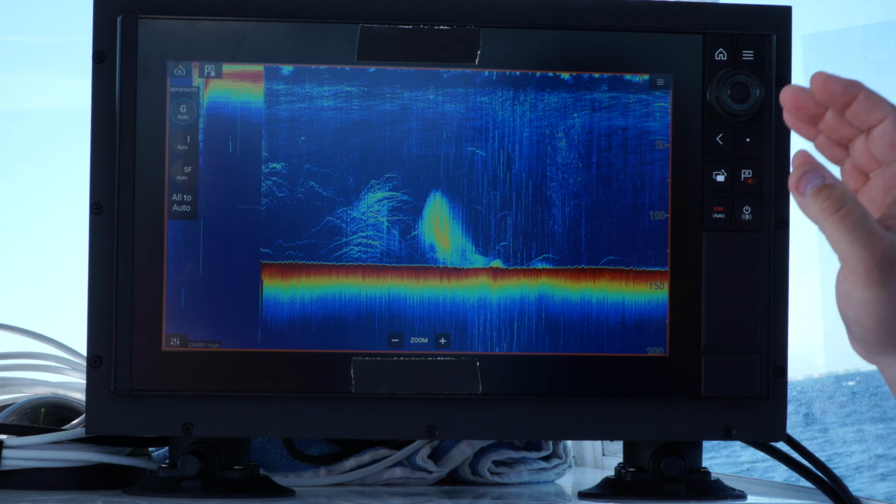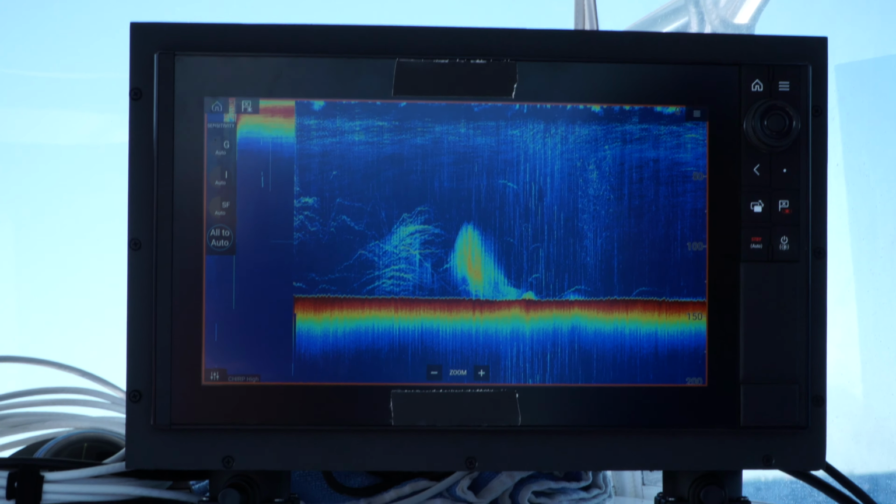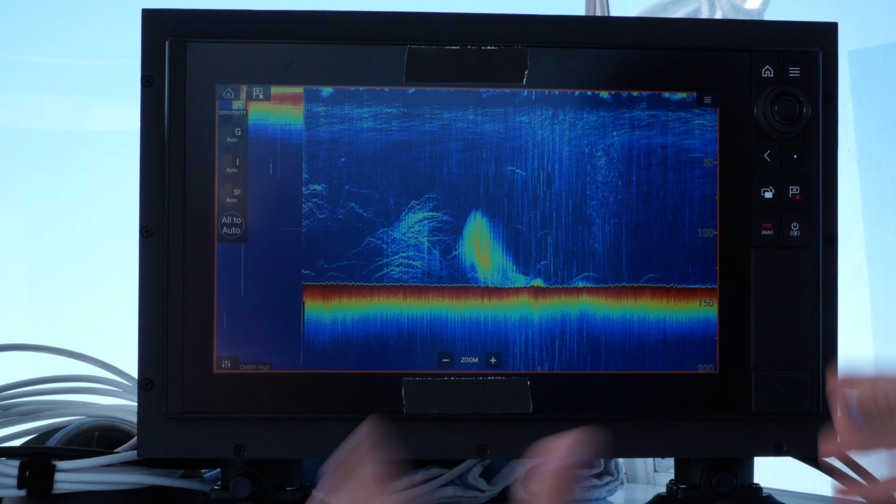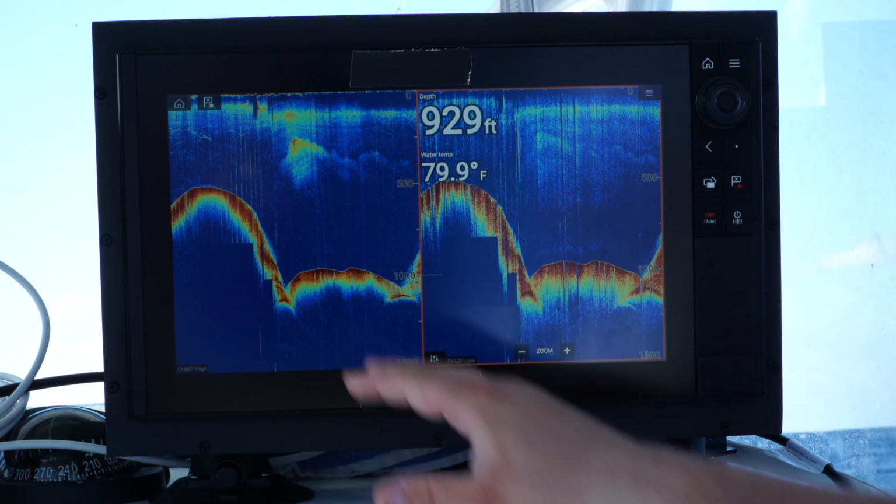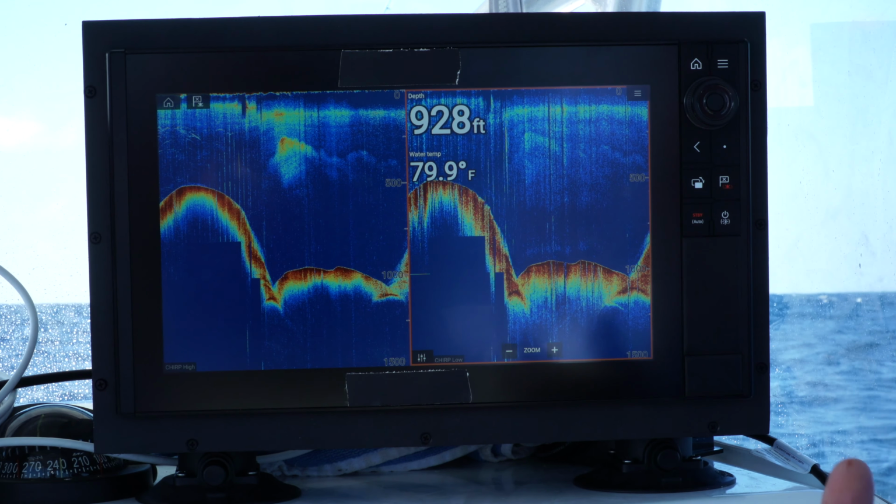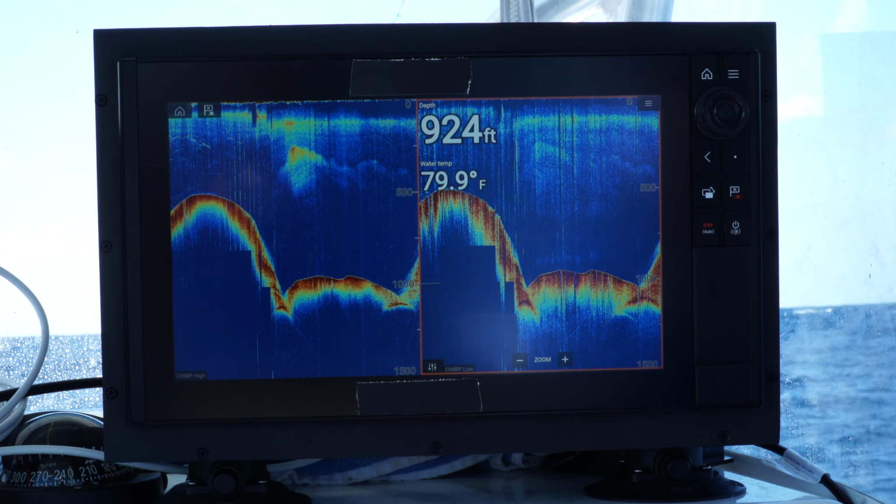And just to make sure everybody can see, we'll hit that auto button again. And as you can see, nothing changes. So this is what we're seeing on System C at about 140 feet. Let's say we saw this school of fish here on our high CHIRP side. Let's say we want to drop a waypoint where that school of fish is, and we want to try and come back to it in hopes that they're going to be in the same area.